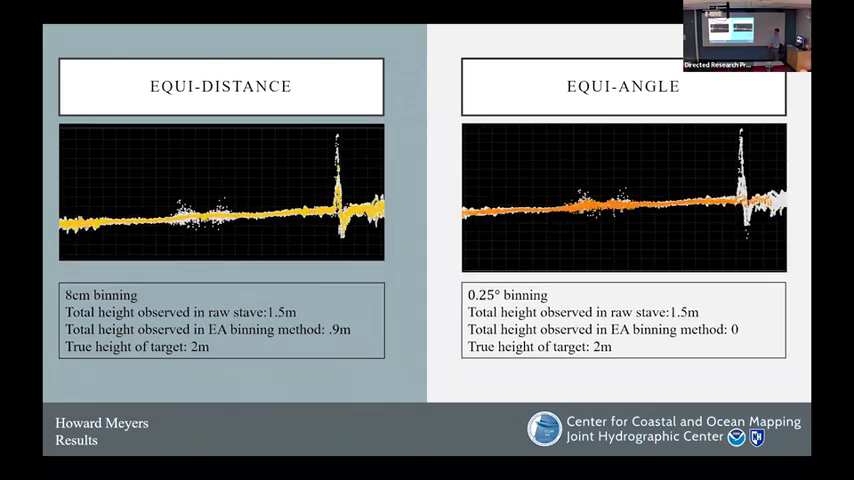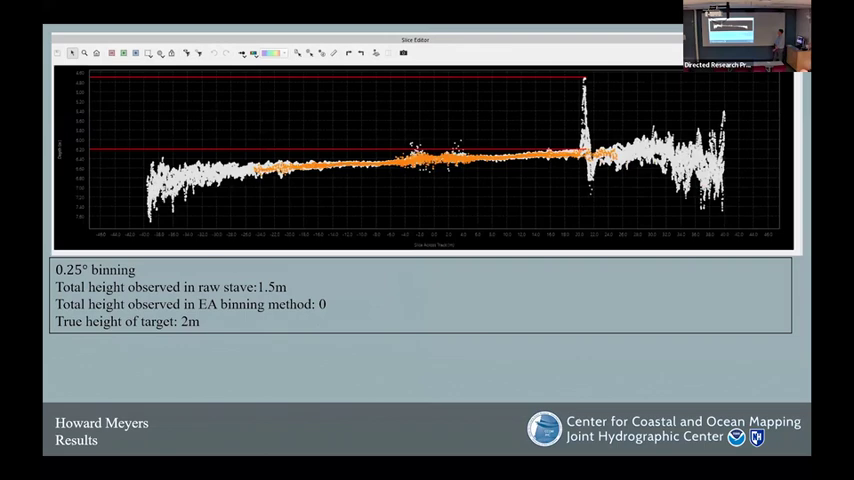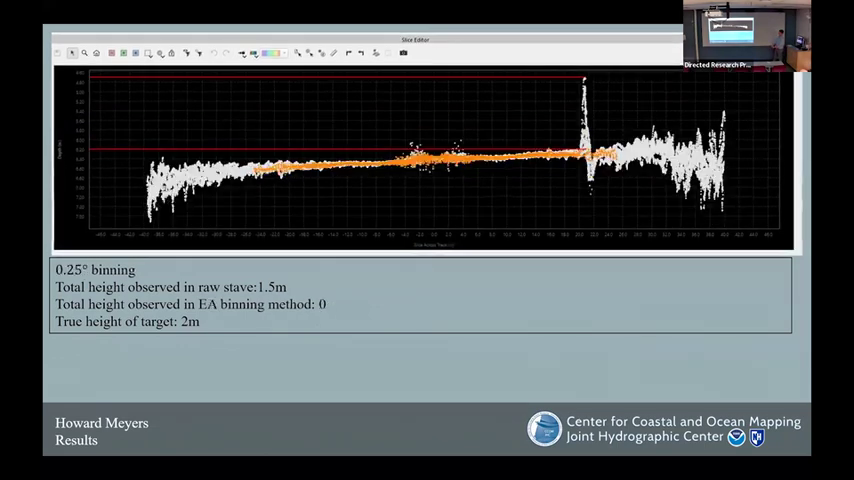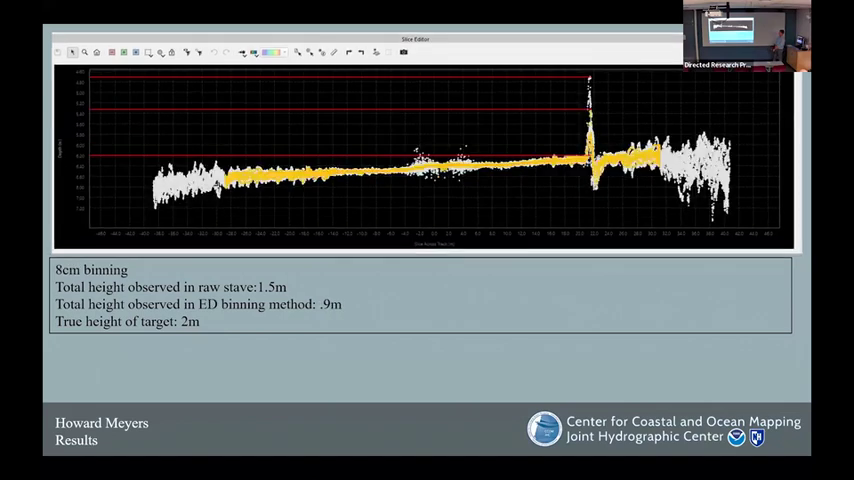This is the same for a 2 meter target. Again, whereas near nadir, the equiangular method resolves the height of the pile a lot more, in the outer swaths, this equiangular method does not produce any soundings on the target. So no soundings on the angle, and then soundings on the distance.